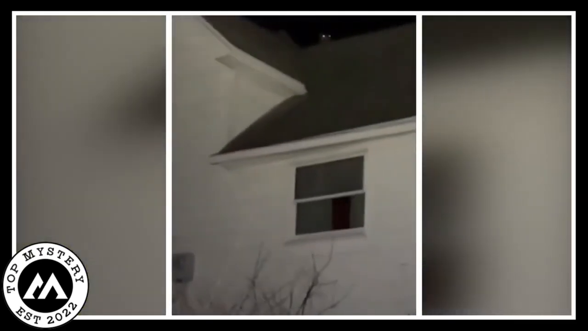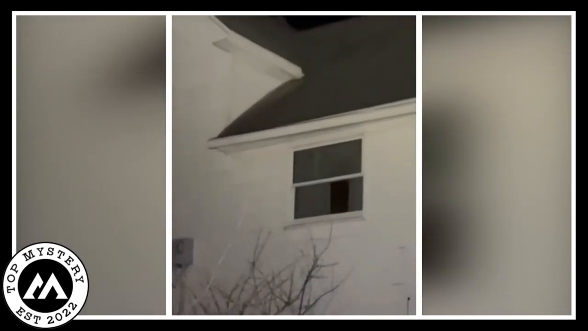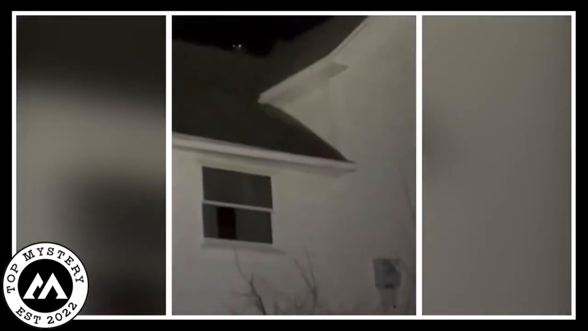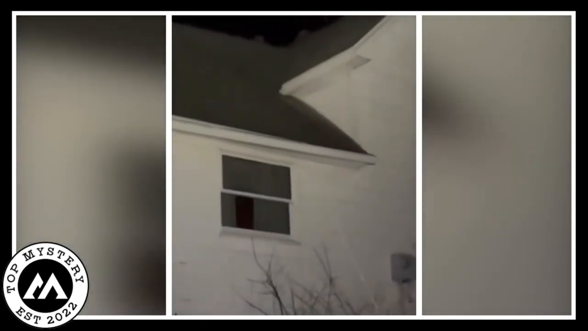The creature, with its glowing eyes staring at him, made the quiet night more mysterious. The video raises a bunch of questions for anyone watching. Is it some creature from a different world, a visitor from a place we do not know, or just some trick of the night? The suspense in the video shows how the man with his camera tries to figure out the mystery on the roof, making people interested and a bit scared.